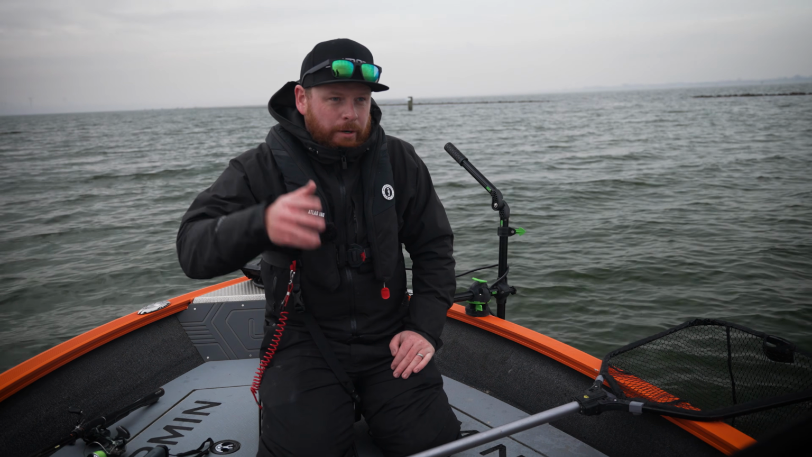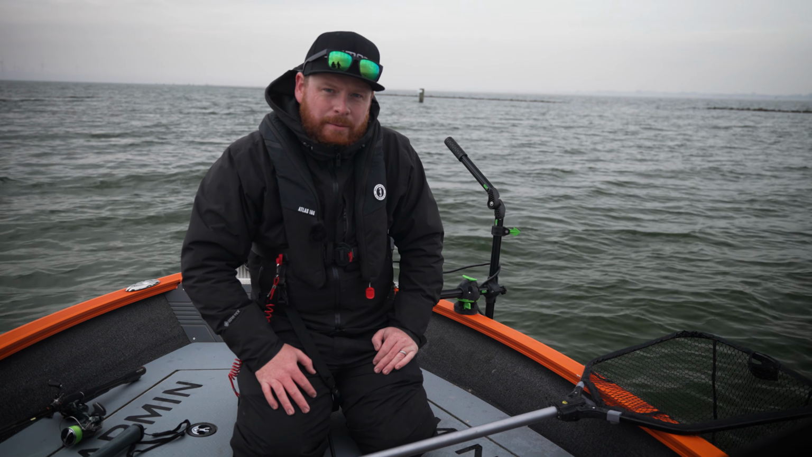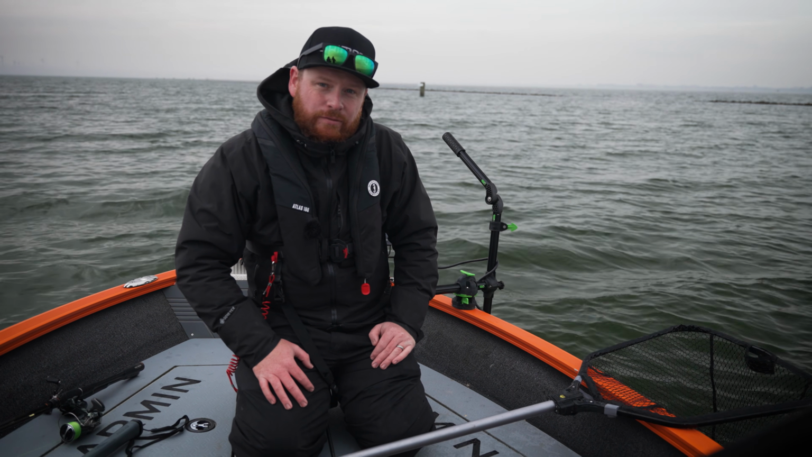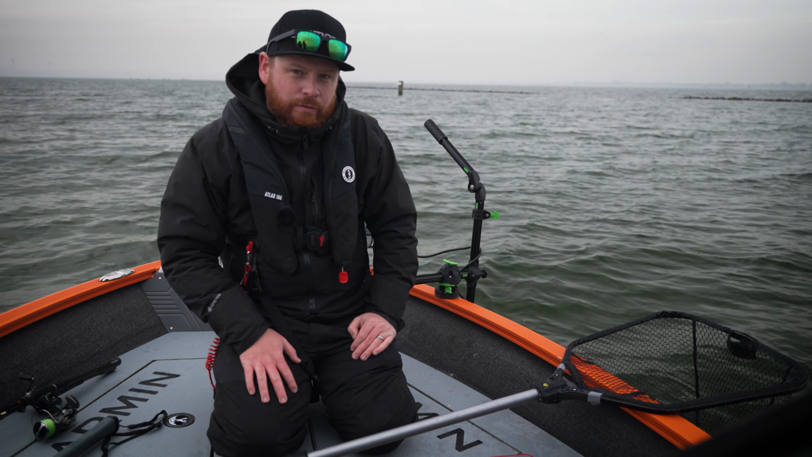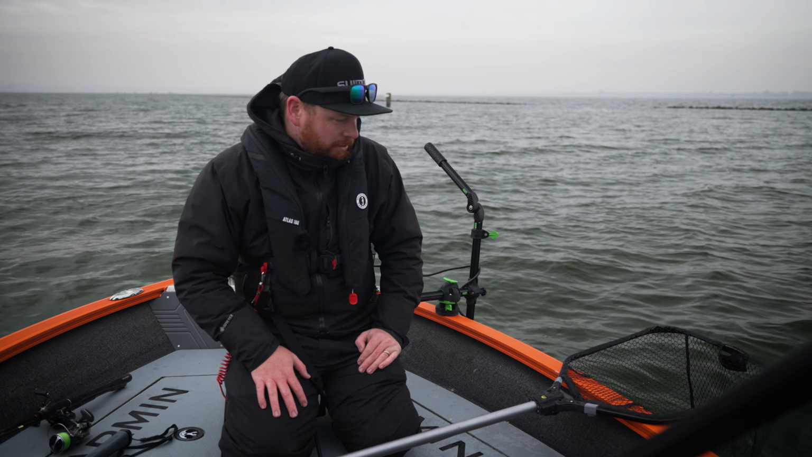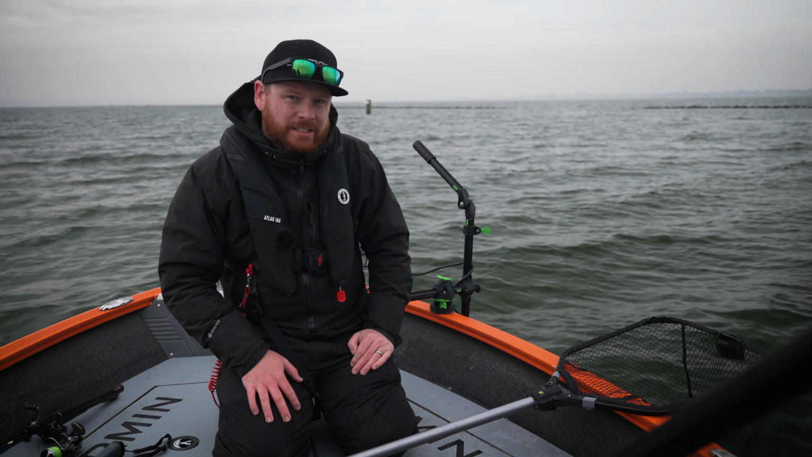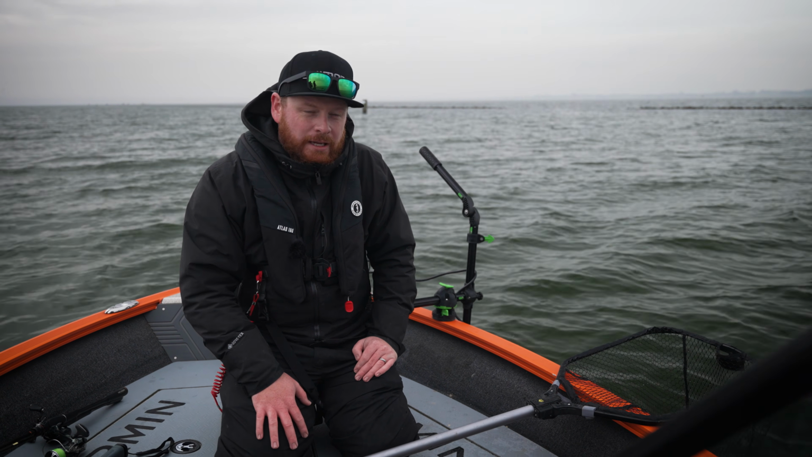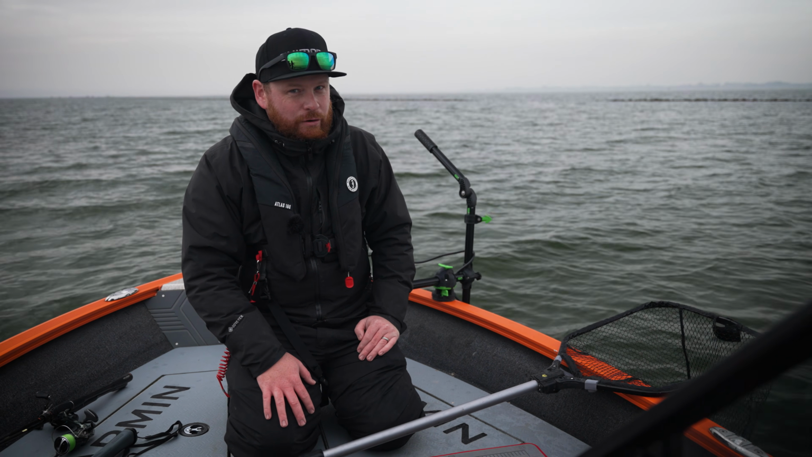We've moved spots, got on the motor for a really decent whack. It was probably 15 minutes. We've scanned along a rock prominence and we've found something pretty massive. This is joint longest ever perch for me at 52 centimetres and weighing in at 5 pound 14, which is 2.65 kilos. So she's a bit lighter than my last 52, but this is a very, very special fish.